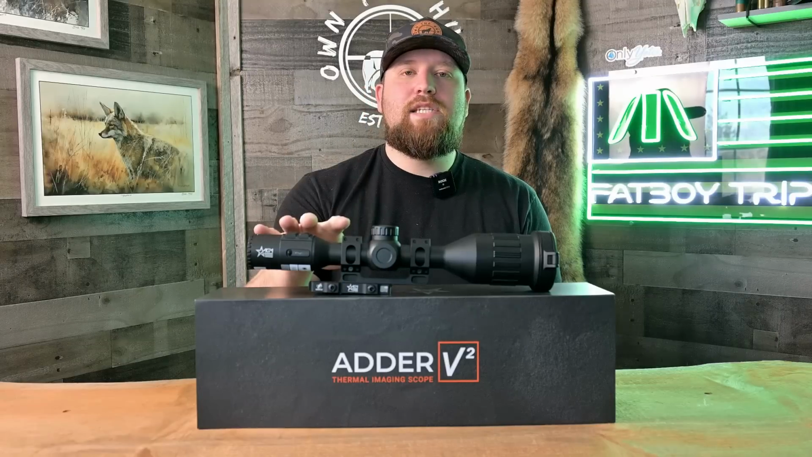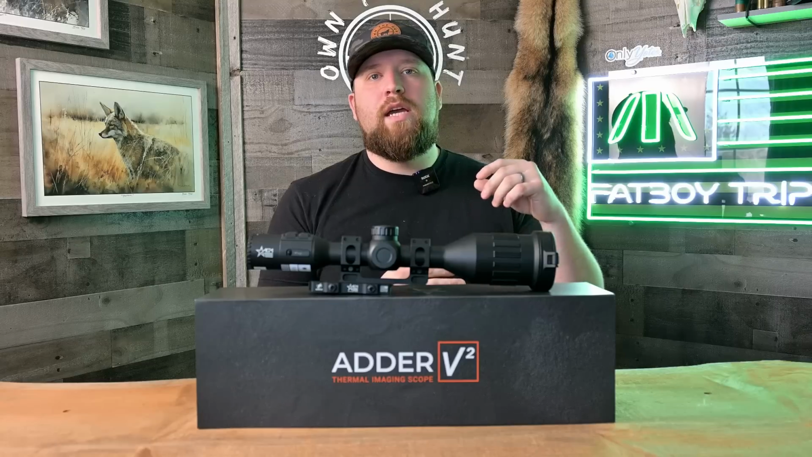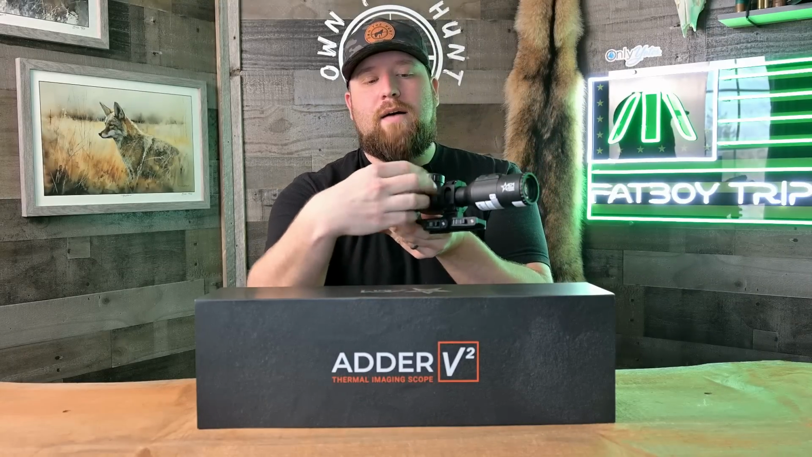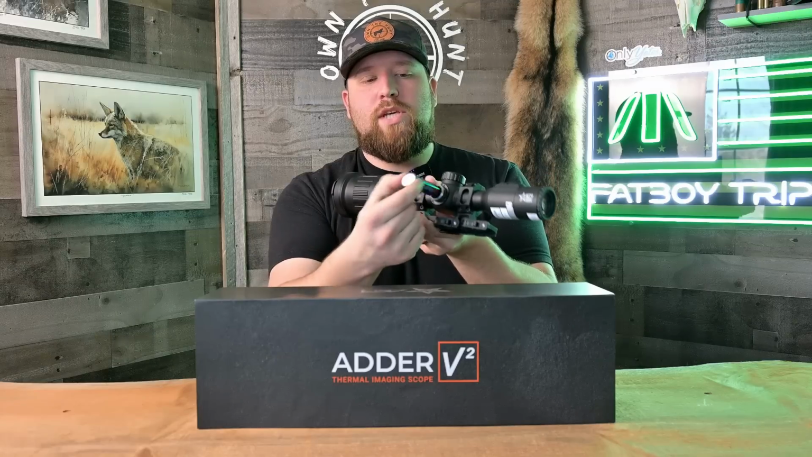One thing I like in this scope is it gives you the ability to really quickly see what your battery situation is. This scope has an internal battery as well as an 18650 battery that screws in on the side here. This door does take quite a few turns to get off, but it is watertight. Once you get it off, there's an 18650 battery in there.